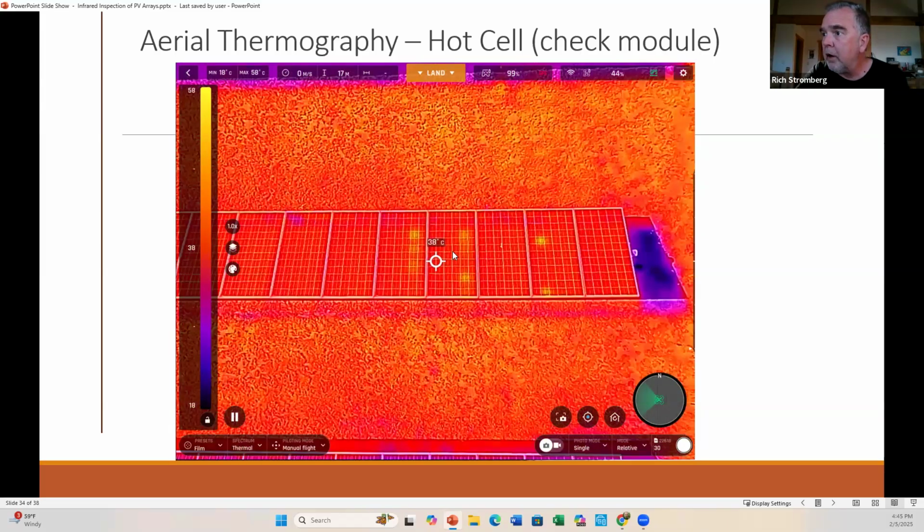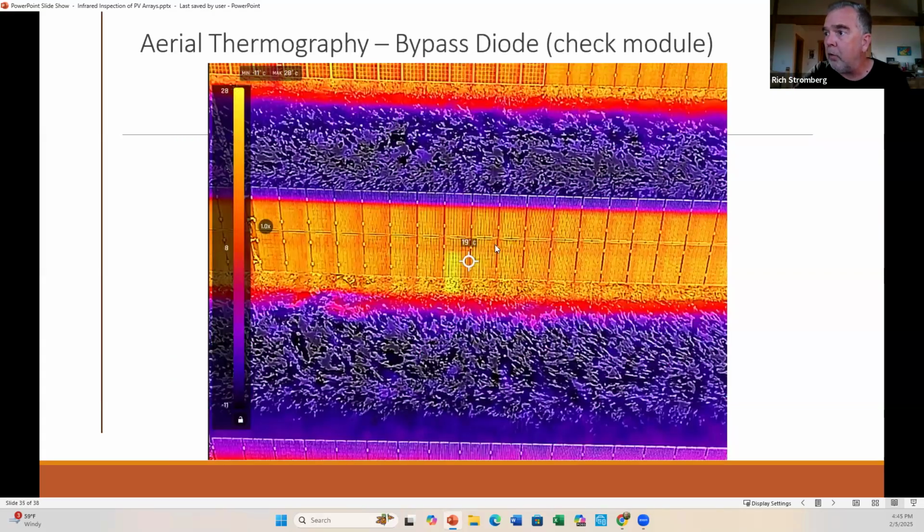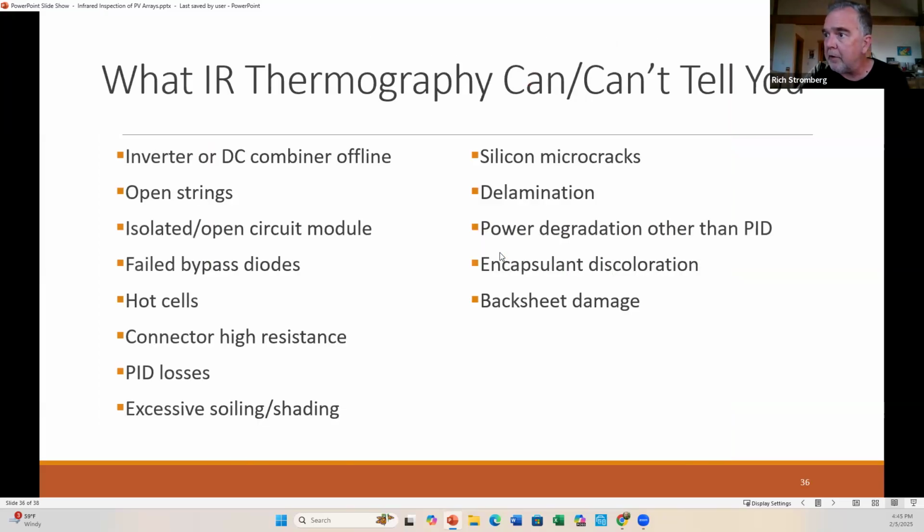And then this was 3 separate adjacent modules. When we went in and looked at them, it was actually just one module that had a bulged, melted junction box, but it failed in such a way that it was sucking power from the modules to either side. That's why they all showed this pattern. When we took that out of service, everything was fine. Here with my drone, you can see what looks like 2 substrings that have failed, so we want to replace that. And that's all the images.